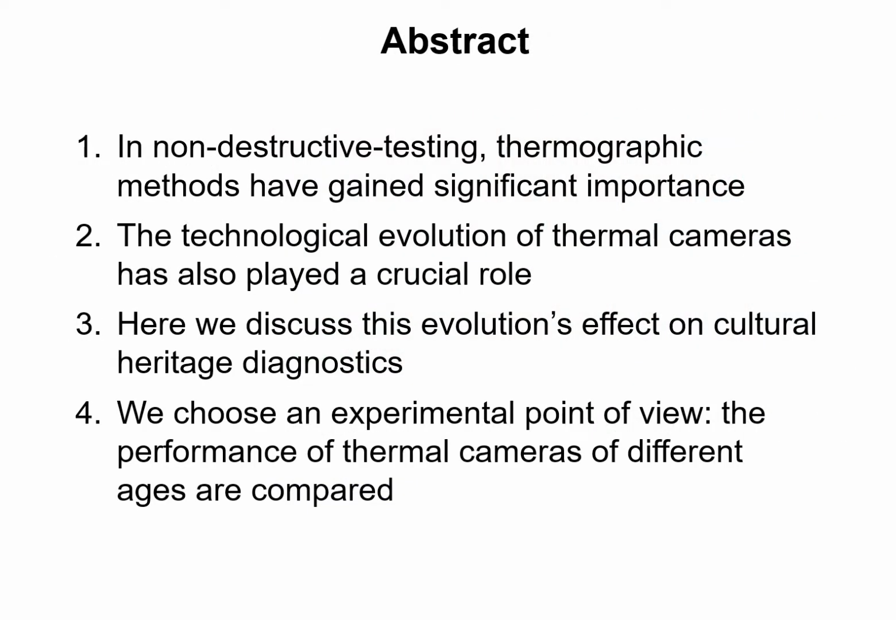Just to give briefly the abstract. In non-destructive testing, thermographic methods have gained significant importance. Also, the technological evolution of thermal cameras played a crucial role. Here we discuss the effects of this evolution on artwork diagnostics, and in particular, we choose an experimental point of view which involves the comparison of thermal cameras of different ages.